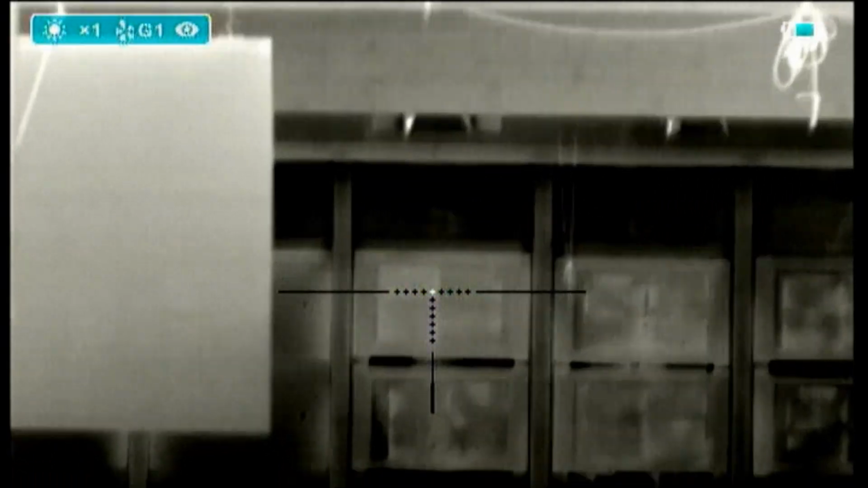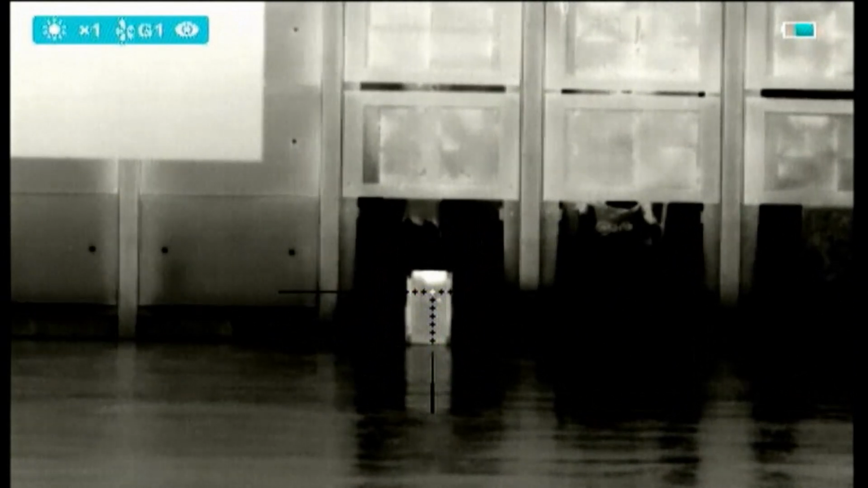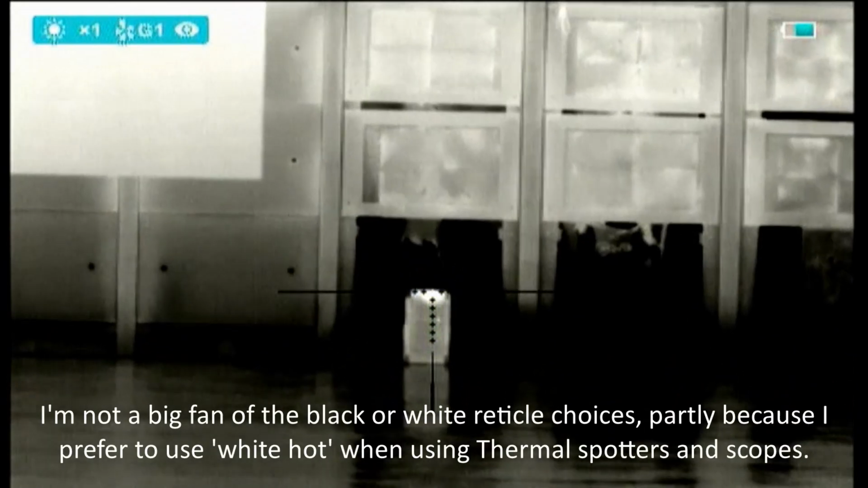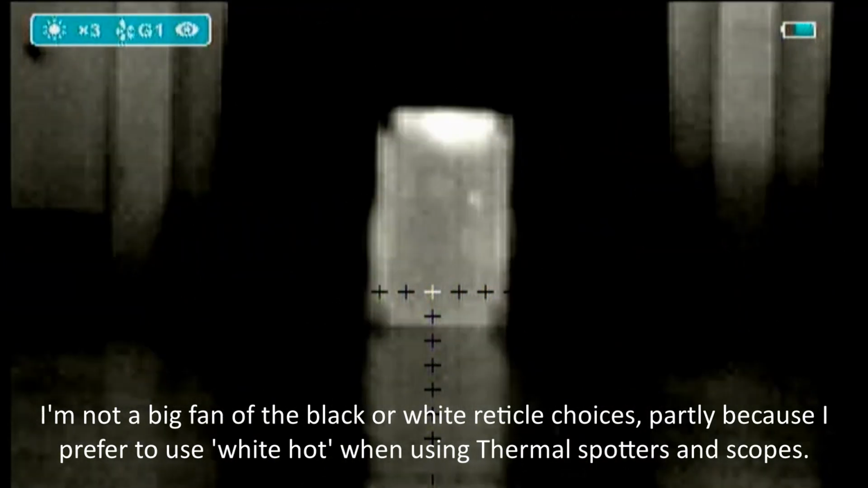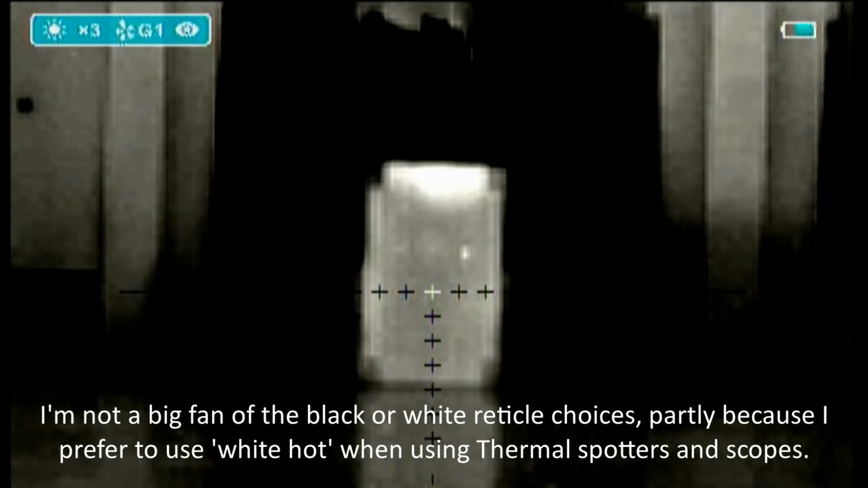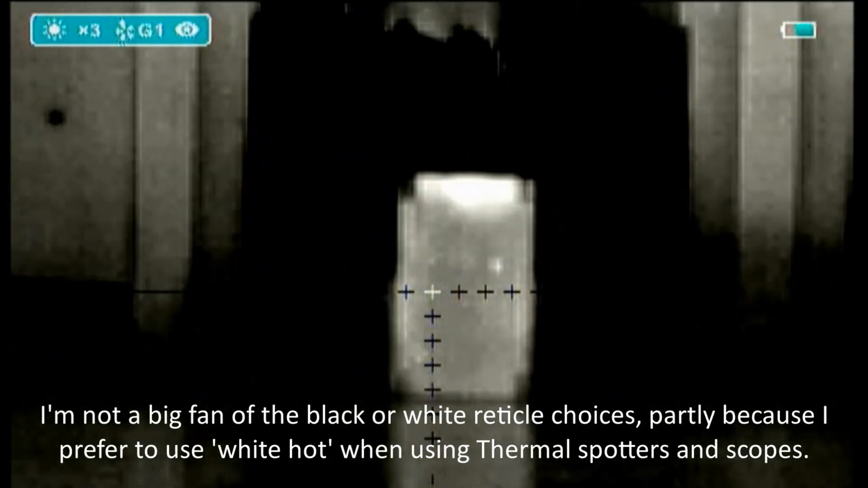So this is Grampian Air Rifle Club, GARC. I'm sitting down at the indoor 25 metre range, and what you're looking at there is a rectangular sheet of MDF about 24.5 metres away. This is the view through the SAIM SCL35 thermal scope. I'm just magnifying here, aiming in the centre of the sheet of MDF, firing a random shot, and I'm going to go through the zeroing sequence.